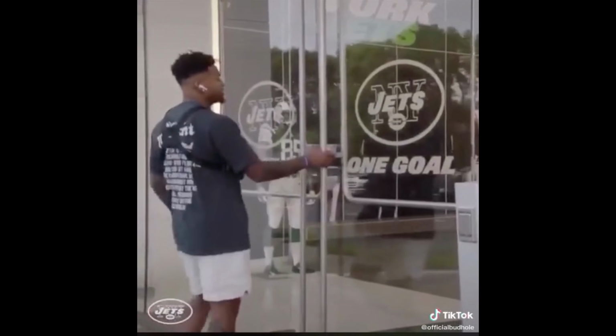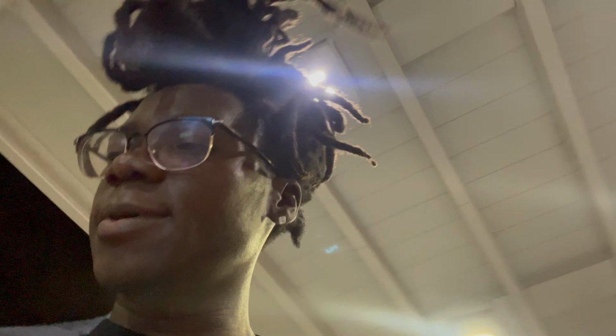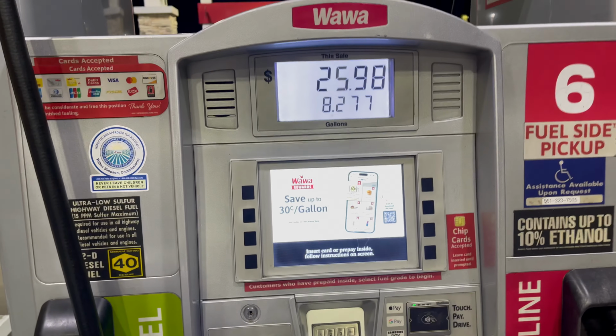Better go gas up, man. Is this shit open? They ain't cut me. Yes, they did. They must have cut me. Damn, that shit closed. Yeah. Well, alright, let's gas up, man. Alright, we about to gas up.